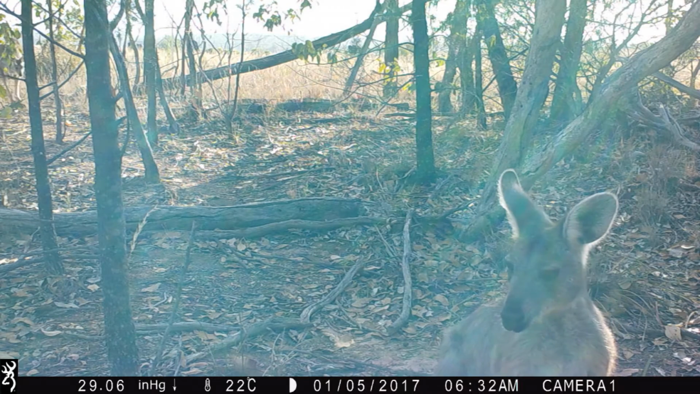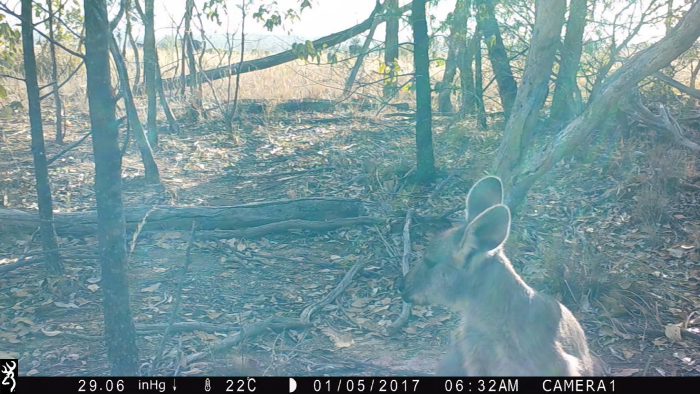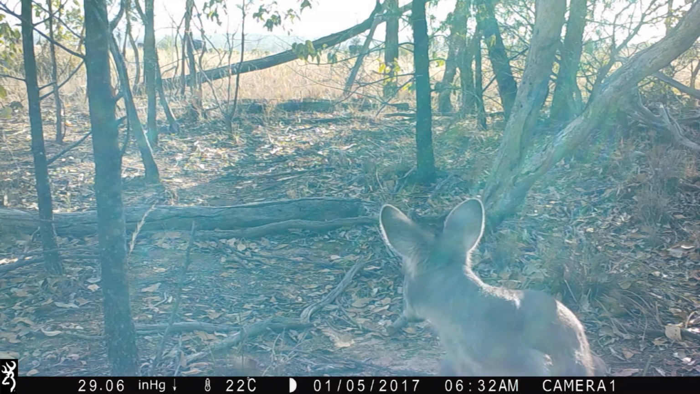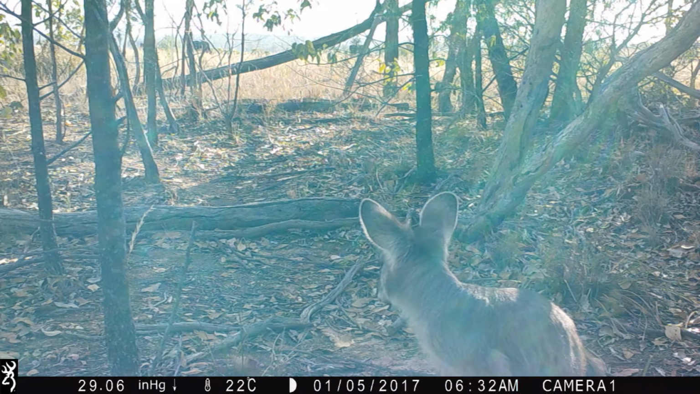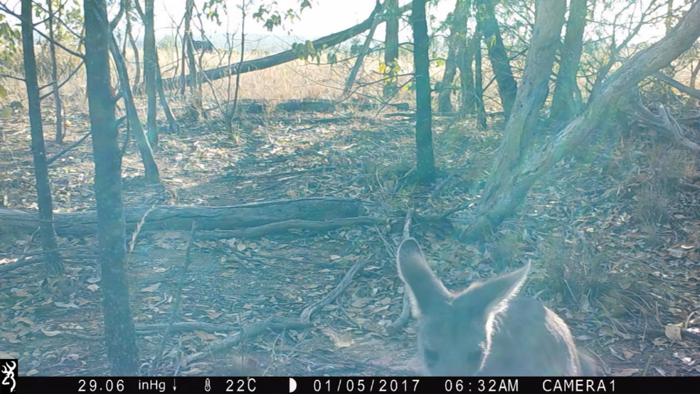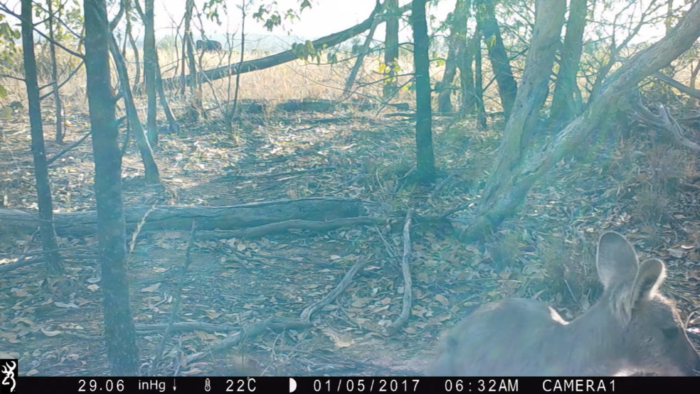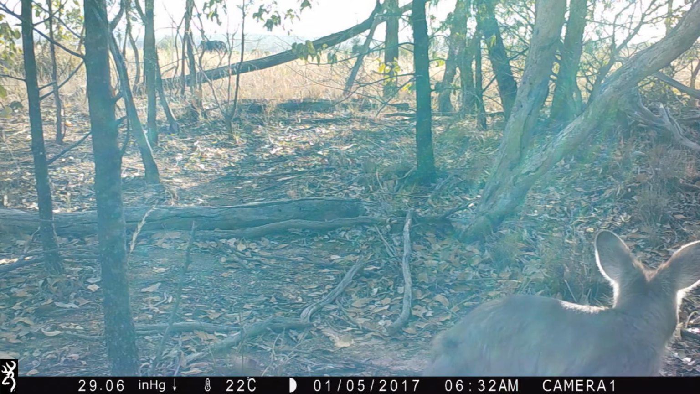We're lucky too, the kangaroos. Look at him, woohoo! I took a video of the roo getting under the fence. Was just up there. You can see a black cow in the background there. It was just there. We put this trail camera on the trail, and just luck happened, this fella stopped right by the camera.